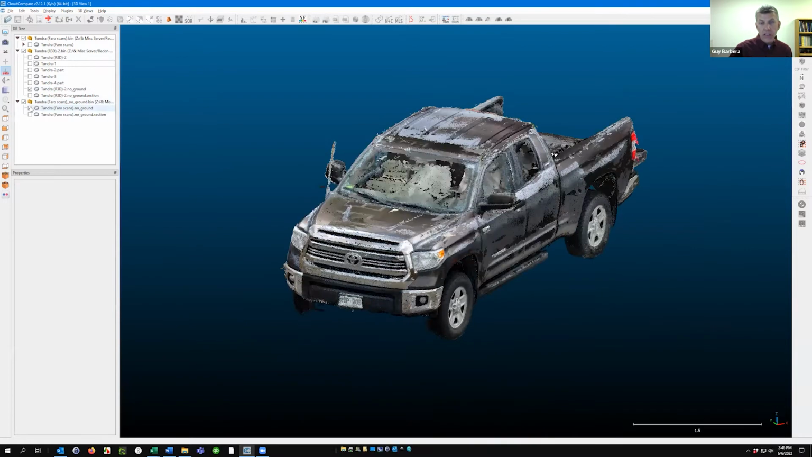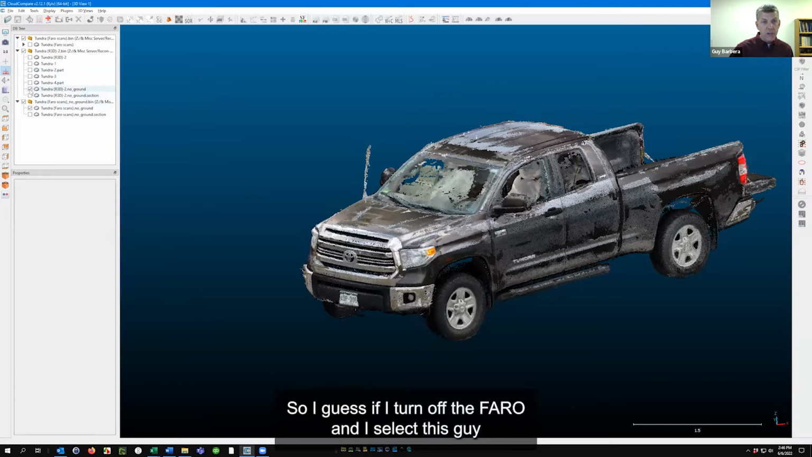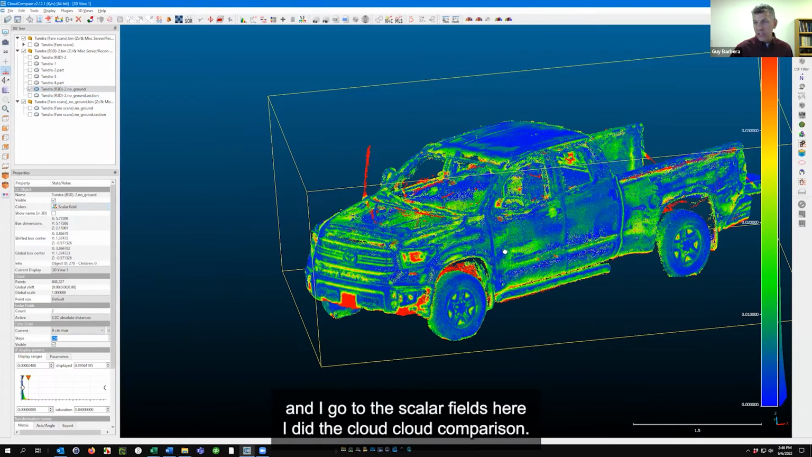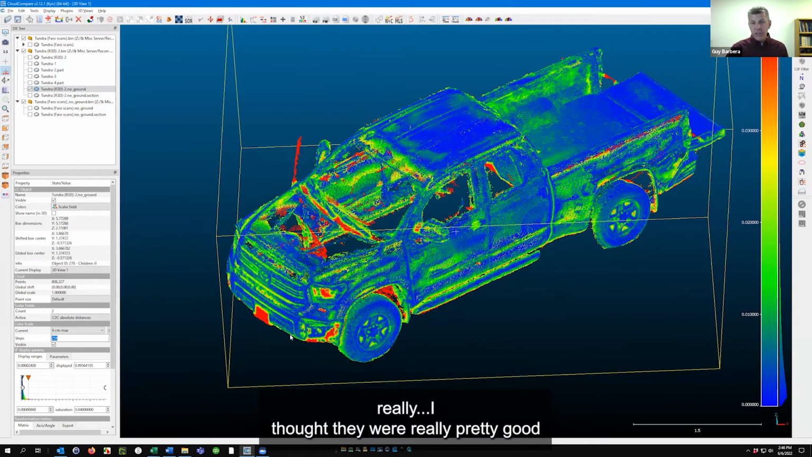So after that, I took out the ground so that I was really doing a comparison of just the vehicle. So now I've cleaned up the ground, and I cleaned up some of the other points. And then I watched Eugene's video on cloud to cloud comparison. So if I turn off the Faro and select this and go to the scalar field here, I did the cloud to cloud comparison. And you can see the results are really pretty good.